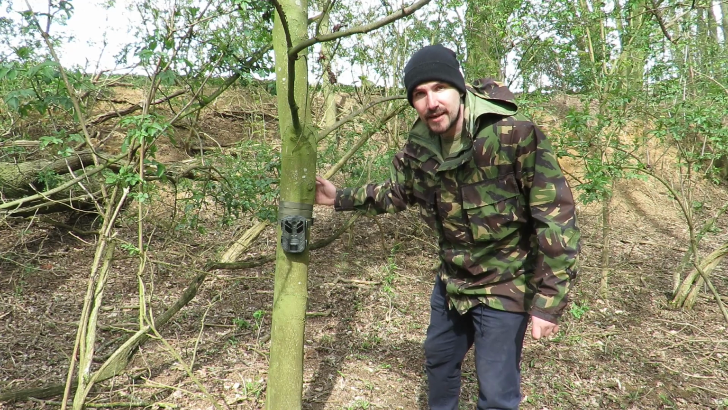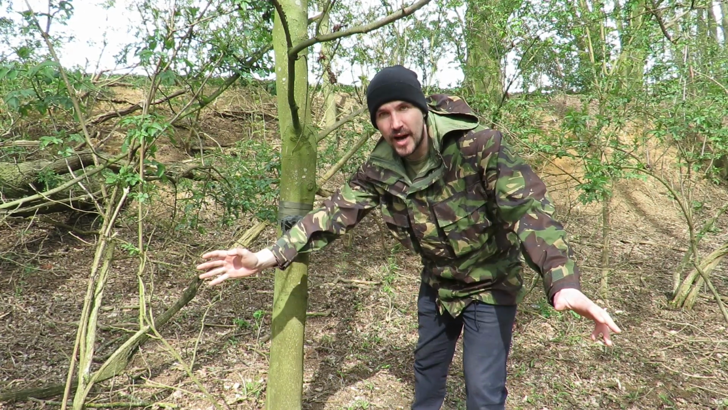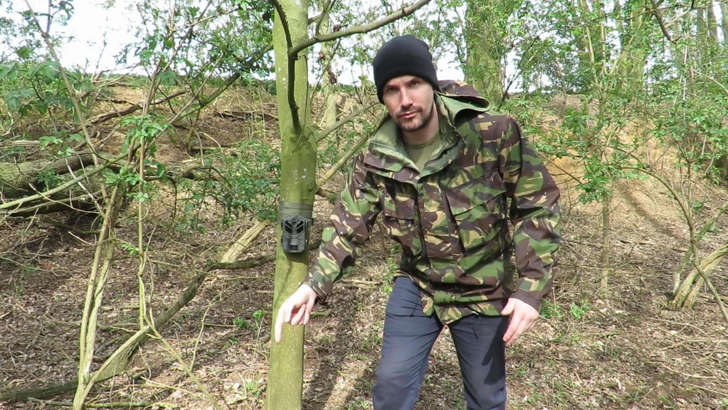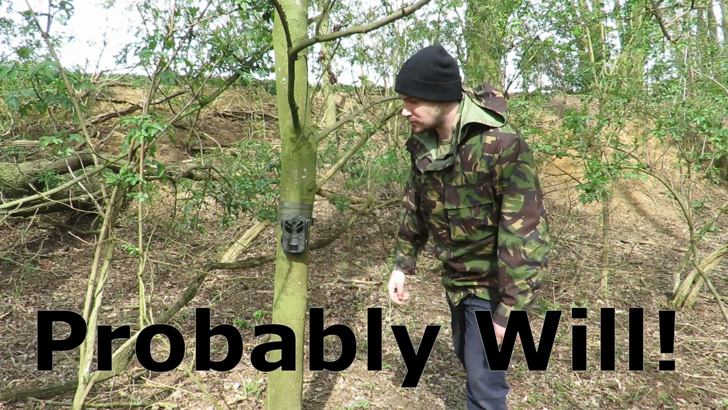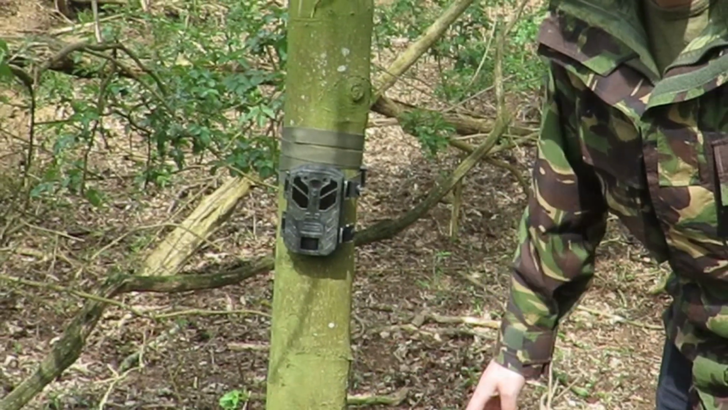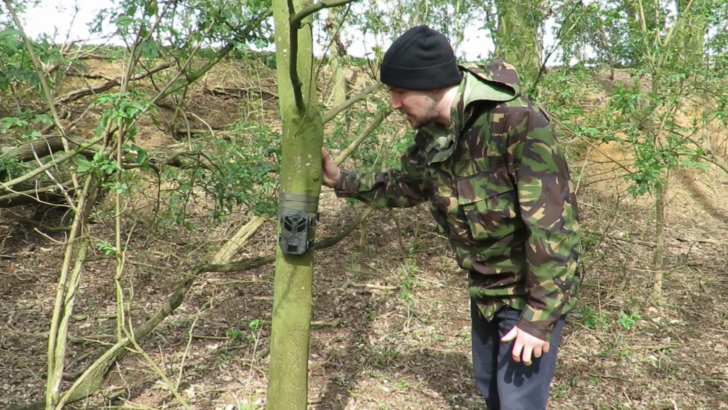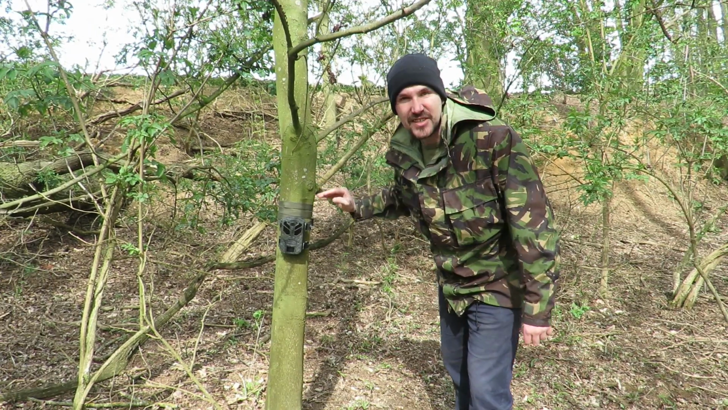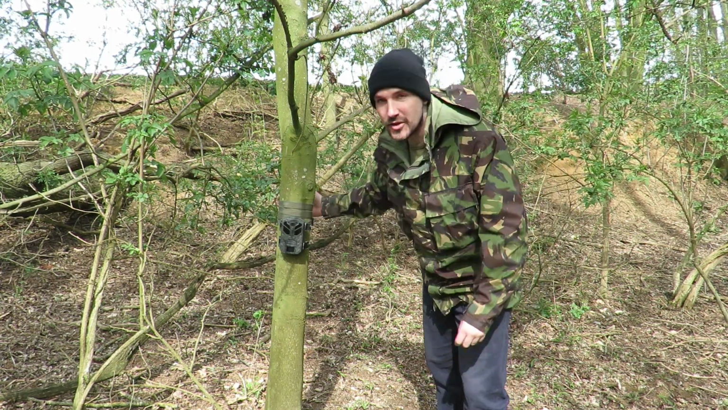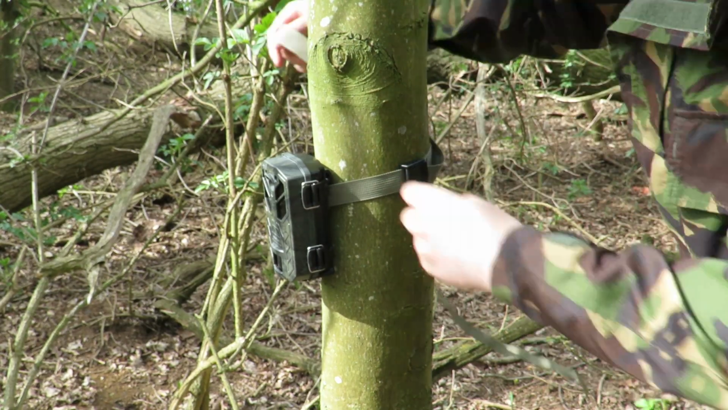Once you've picked a place for the camera, go ahead and attach it to a solid tree. Make sure there's nothing in the way, like branches that are going to sway in the wind. Once you've decided where you're going to put the camera, you need to pick a solid tree, pole or post to attach it to. This one's only about 8 inches wide, but you can go up to something around 2 foot if you need to. The strap's really long, so you can attach it to pretty much anything.